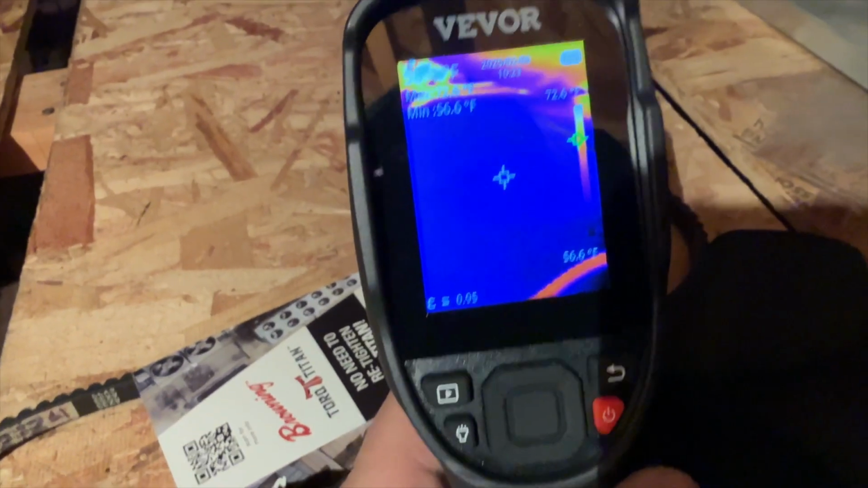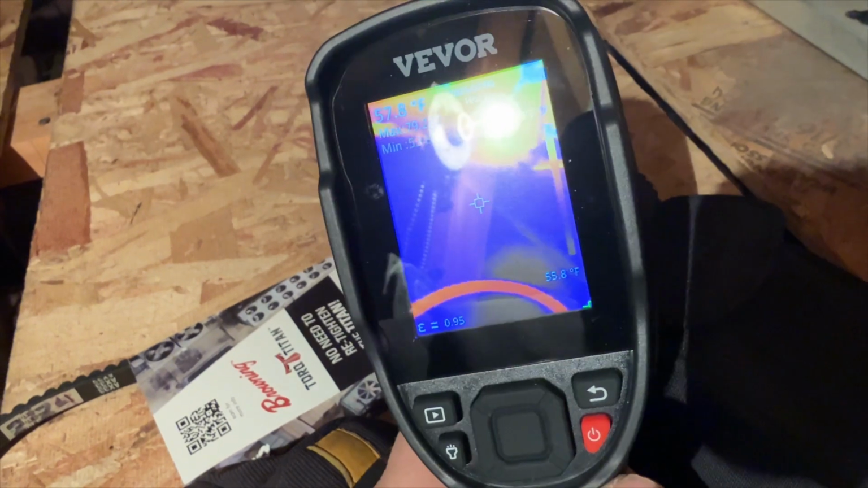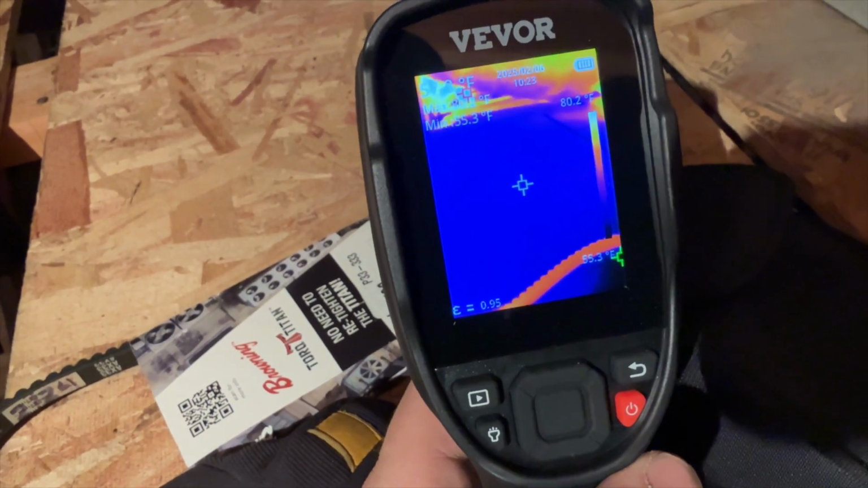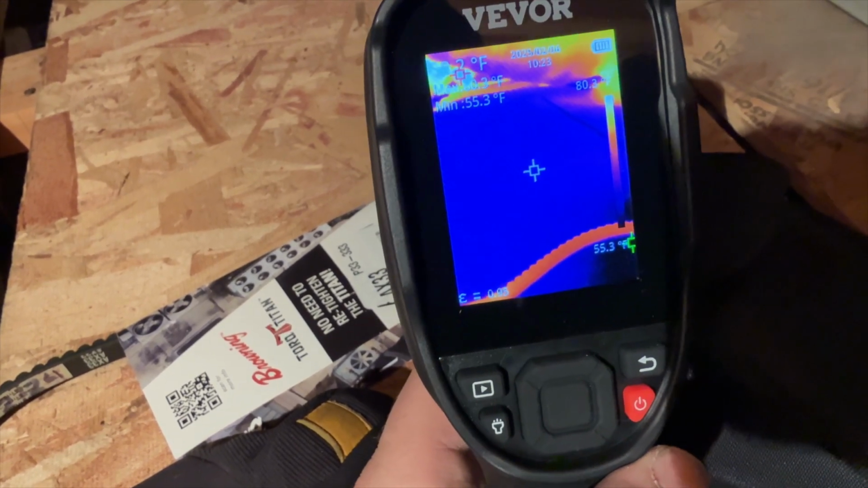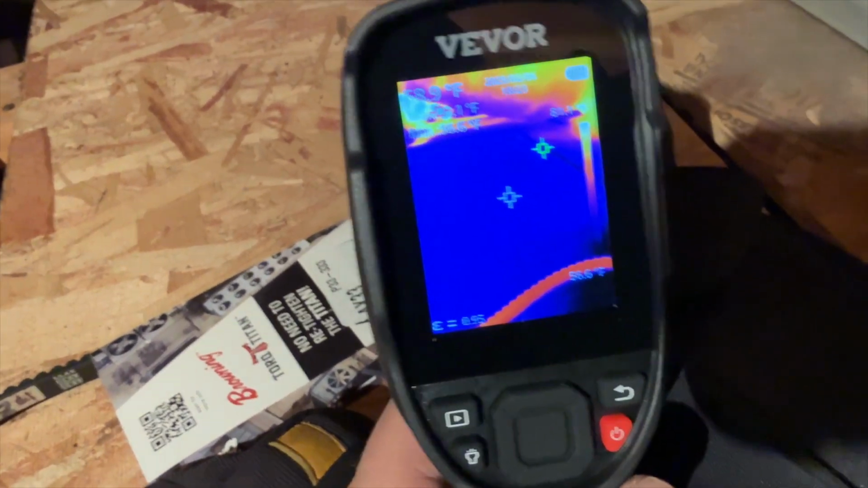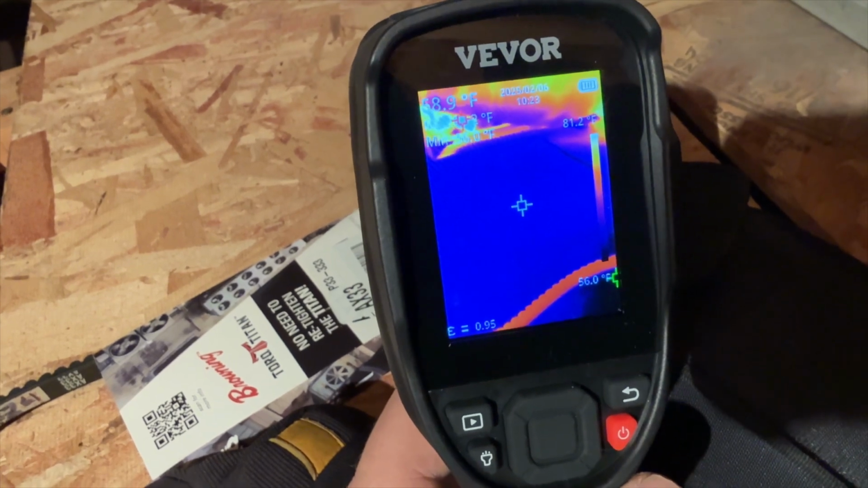I want to show you something really cool. We can actually see conductive heat. As you know, there are three forms of heat transfer: radiant heat, conductive heat, and convection. I'm going to show you an example of conductive heat in action using this thermal imaging camera. So let's go ahead and do this.